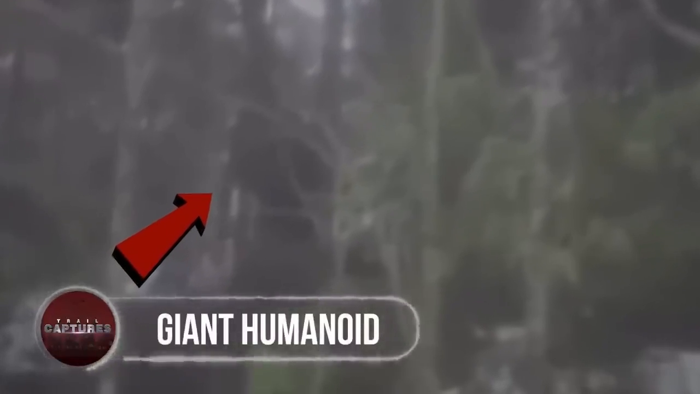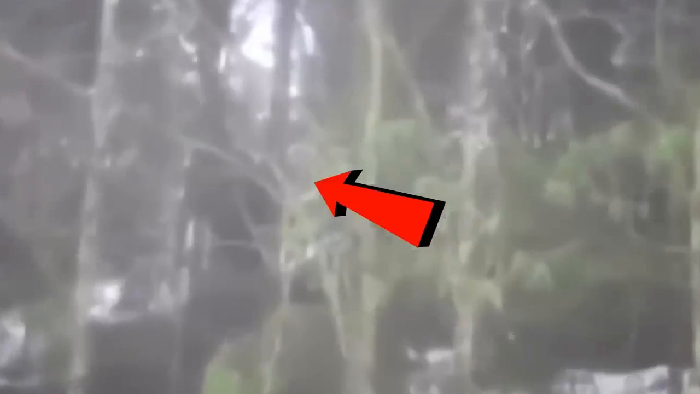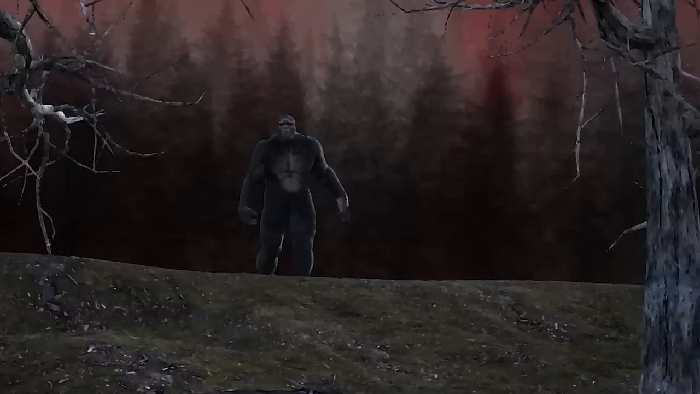Giant humanoid. The fact that size defines whether you're a prey or a predator in the animal kingdom, this giant humanoid could certainly have followed the same ethos. The uploader of this video was out celebrating a holiday at a ski resort in the outskirts of Colorado and noticed a giant humanoid that was hiding behind the edge of a tall tree line.